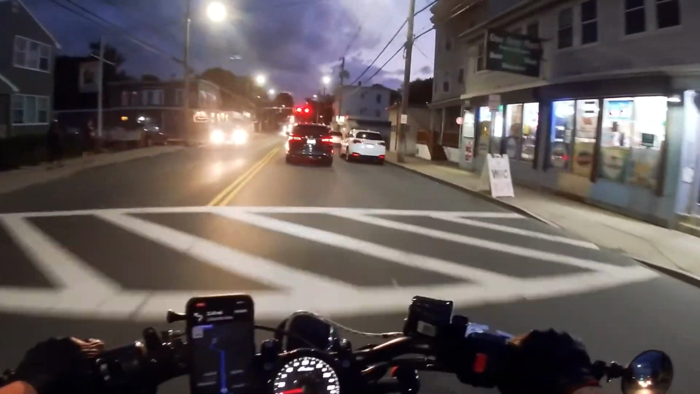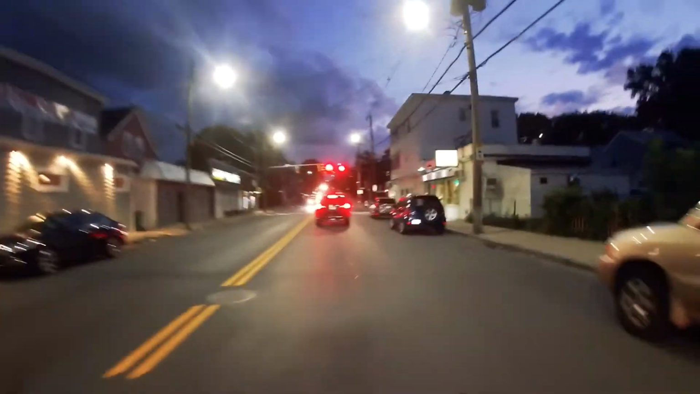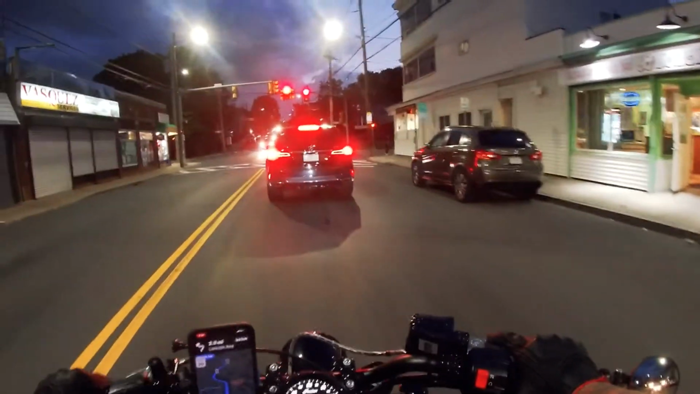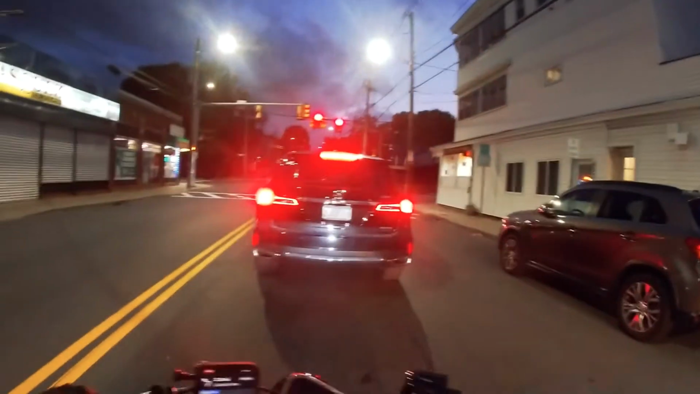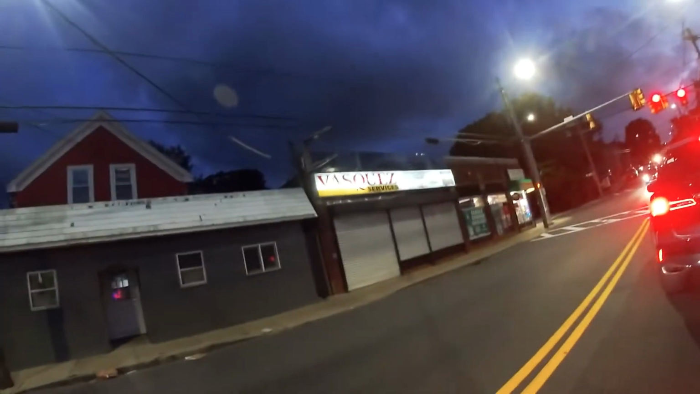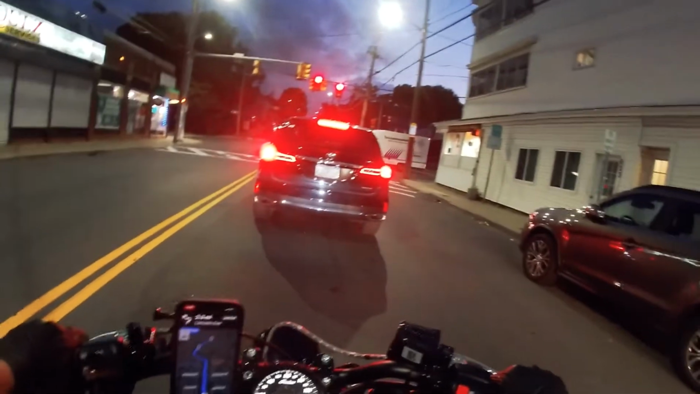I love riding at night. I don't know, it's just, the roads are a little bit cleaner. Not a lot of people out. Definitely something you want to practice if you're practicing. Definitely come out at night if you're a beginner rider.